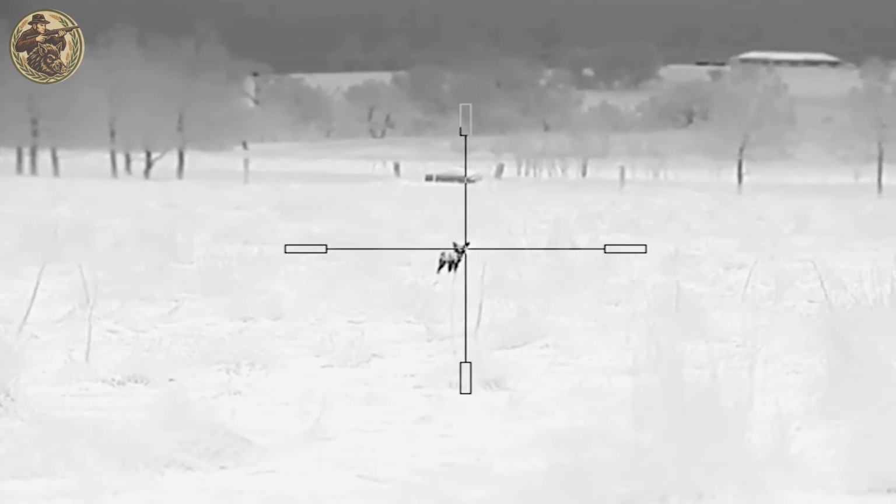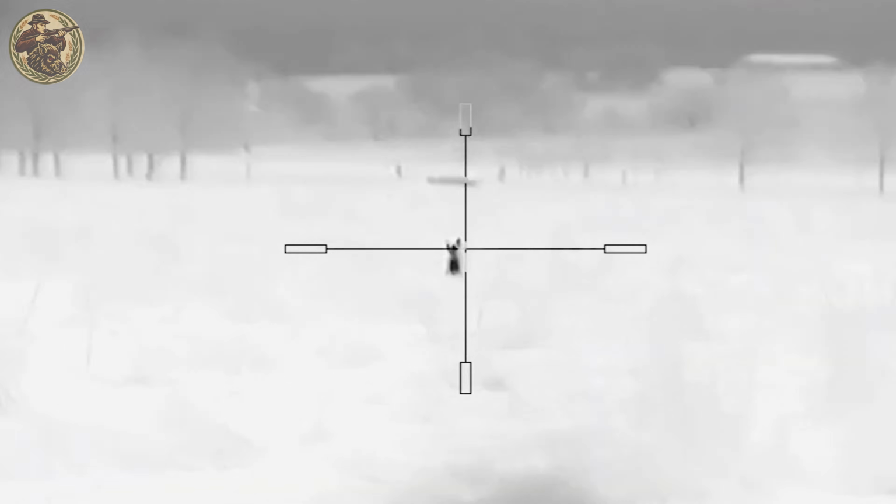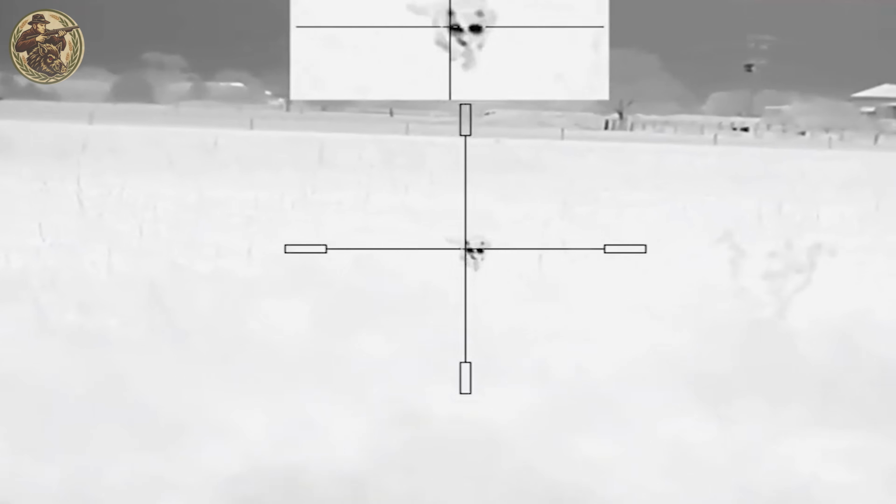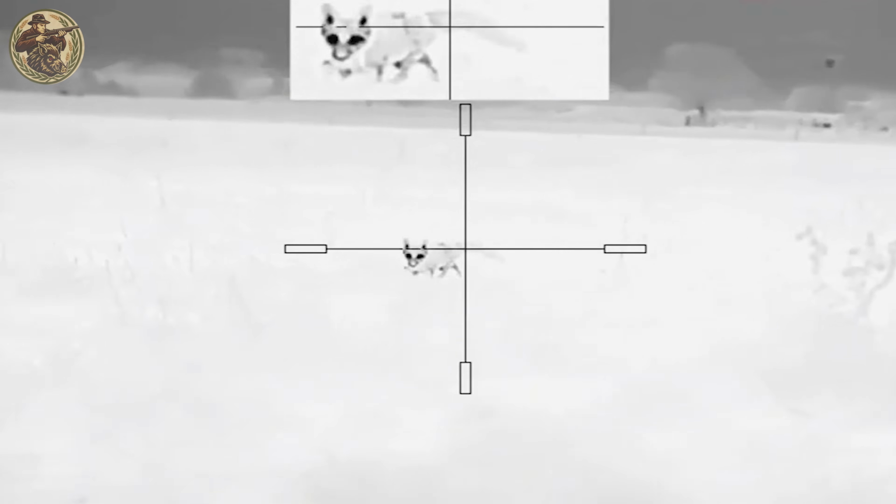But when the rain sets in, everything changes. Visibility drops, the ground turns slick, and every step creates noise that echoes through the terrain. In these conditions, foxes become even more cautious, sensing danger long before hunters can get close.